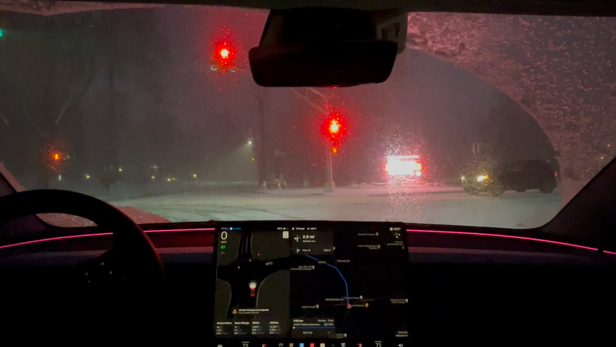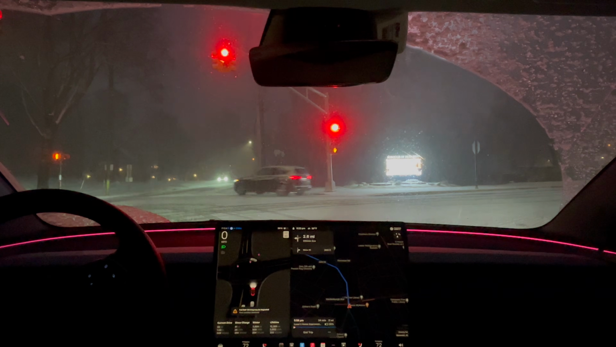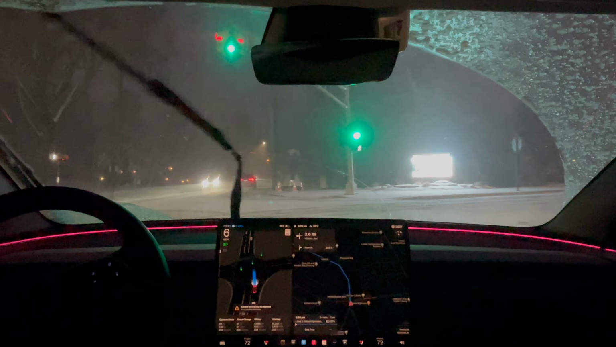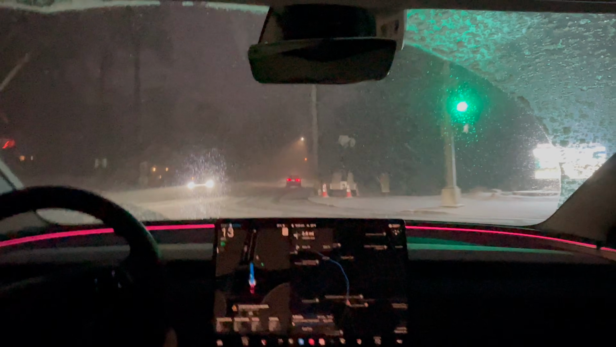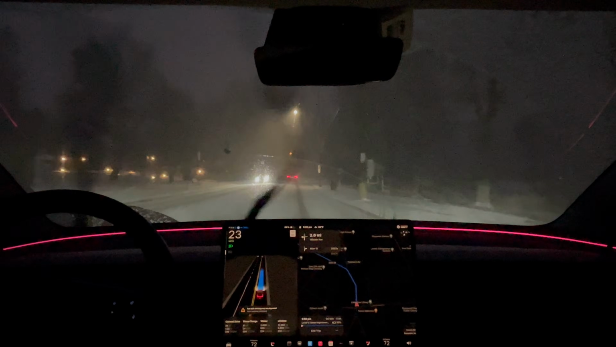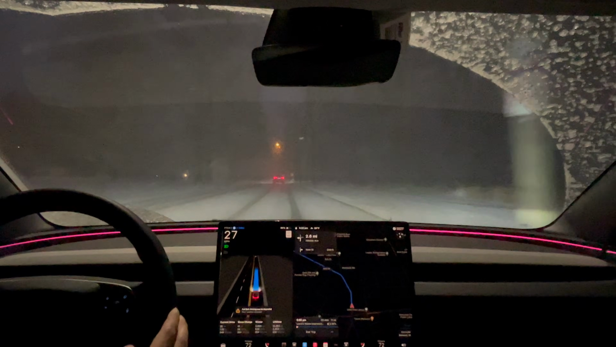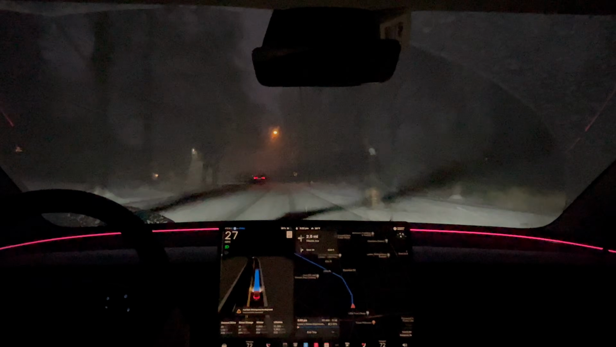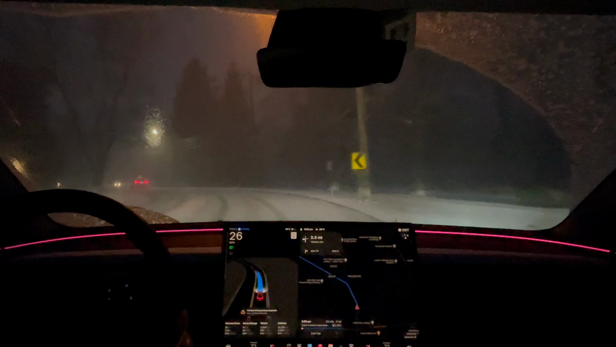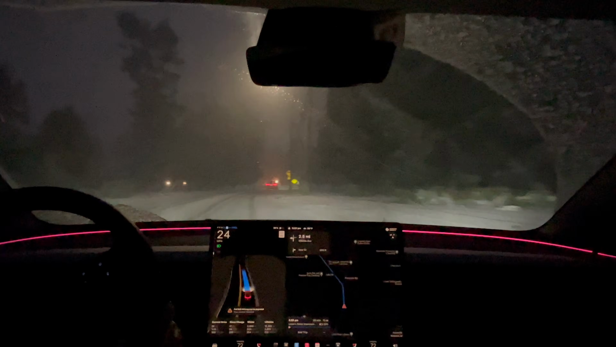I do feel the car skidding a little bit, sliding a little bit, but the drive itself so far hasn't been too bad.